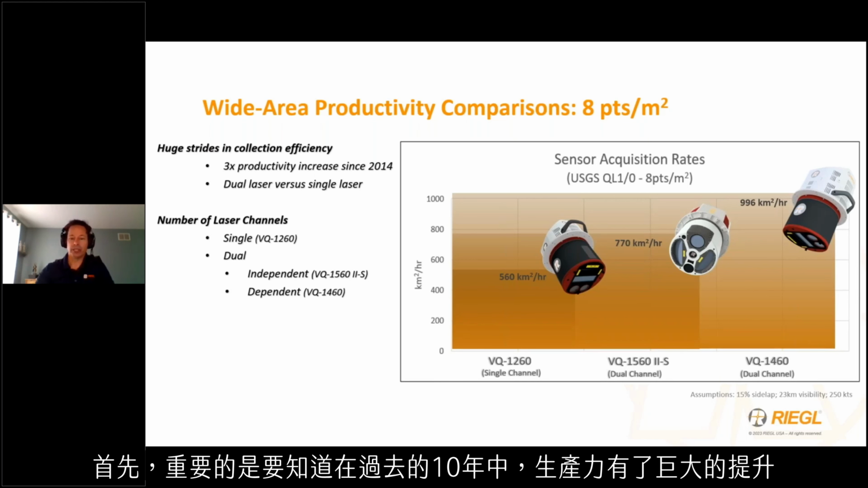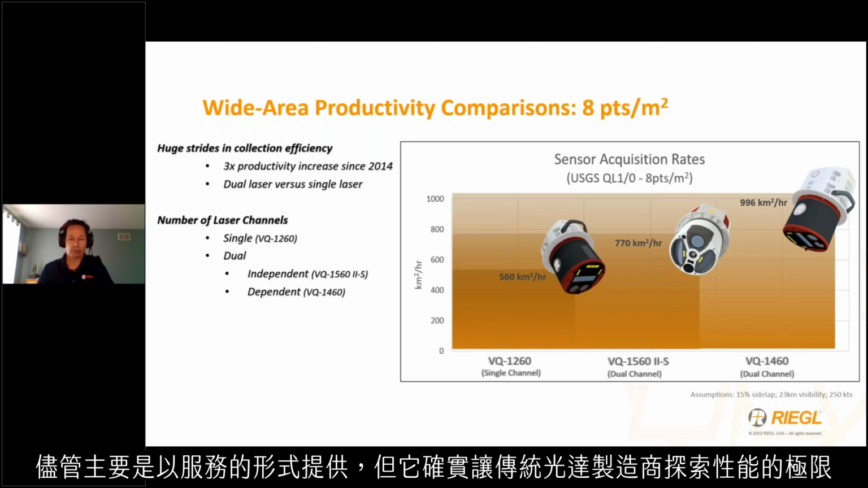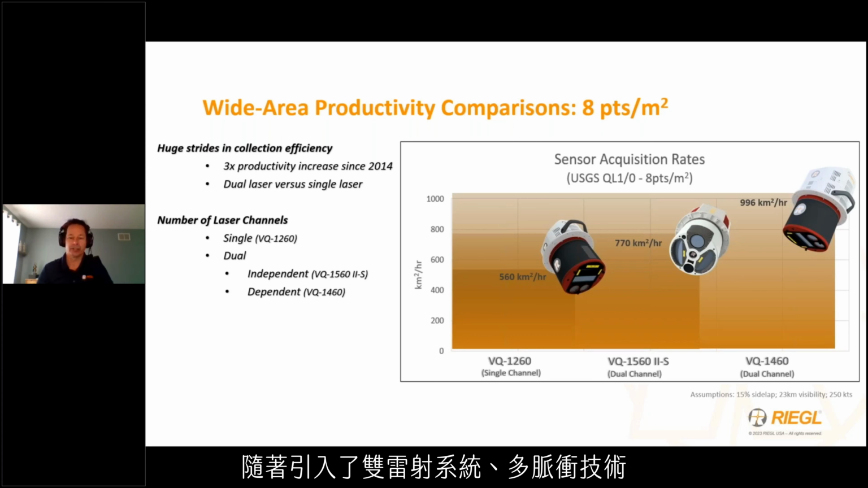Firstly, it is important to recognize that there has been a tremendous increase in productivity over the last 10 years. In fact, this can be attributed in large part to the introduction of flash LiDAR technologies to the commercial survey market. Although primarily offered as a service, it did push traditional LiDAR manufacturers to explore the limits of performance with the introduction of dual laser systems, multi-pulse technologies, and further laser emission rate increases to close the gap in terms of both resolution and productivity.